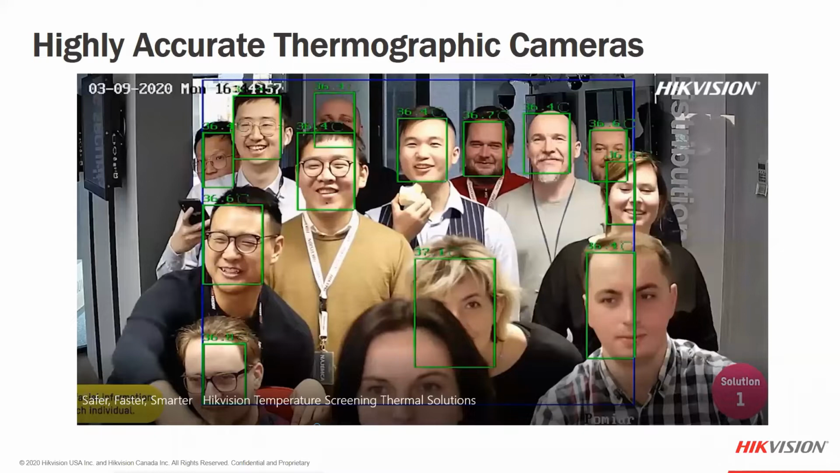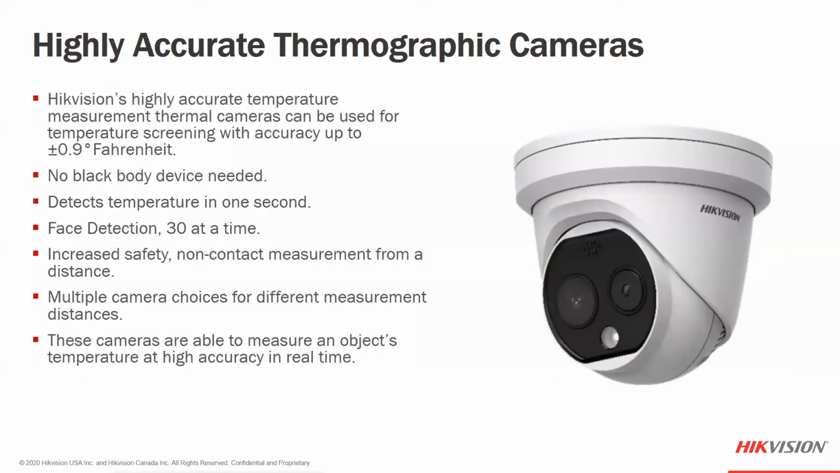The general observation of an area allows people to come in free flow without really interrupting their time. The face recognition will allow us to detect and measure temperature on several people, up to 30 at a time, and really just draw our attention to the one or two people that may need a secondary screening. But we're trying not to interrupt the patrons from coming inside as well. So yes, it's capable of doing 30, but we're seeing a lot more applications when it comes to businesses that are traditionally screening one at a time, single file line, or even two lanes of traffic coming in.